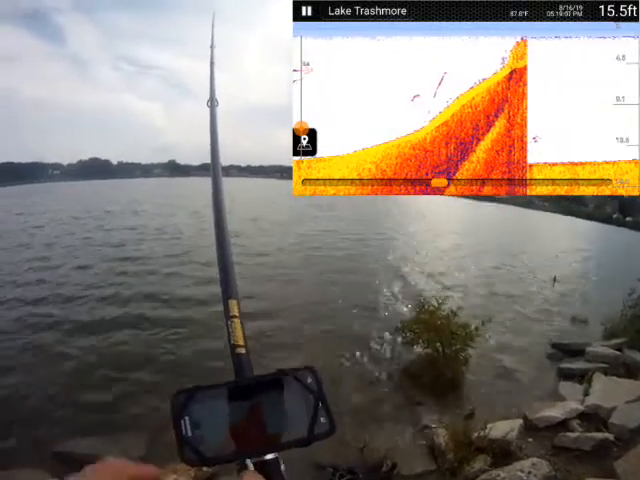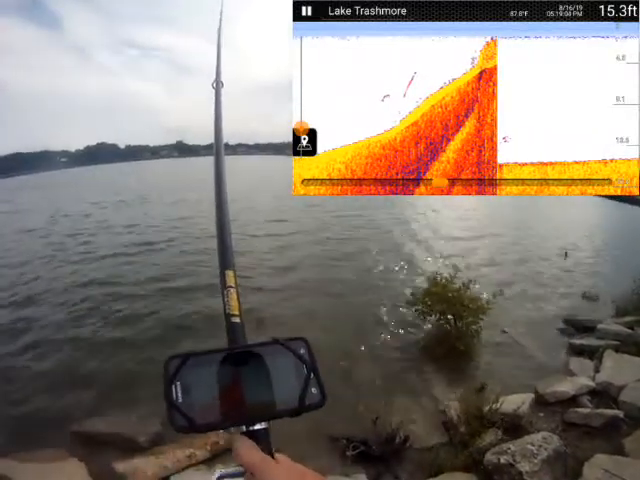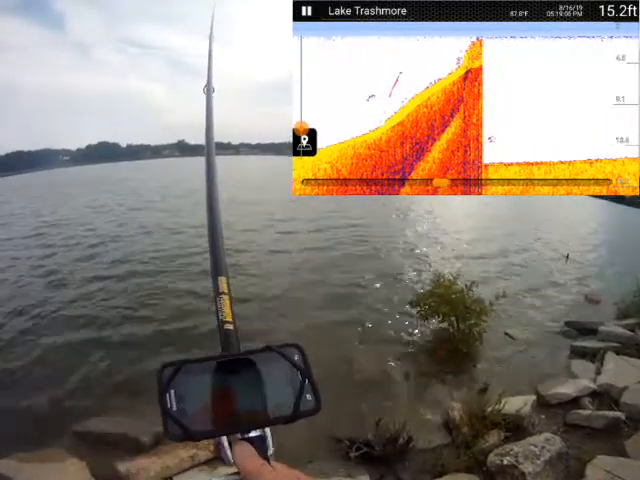This is not the spot, by everything I can see.